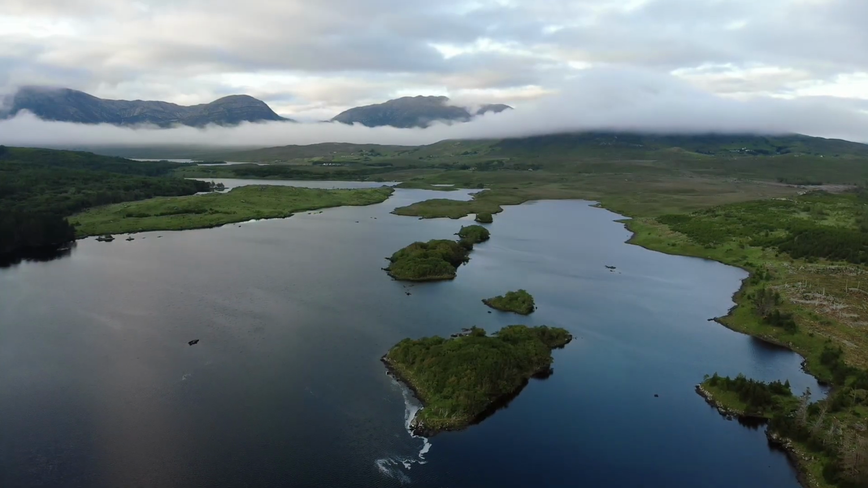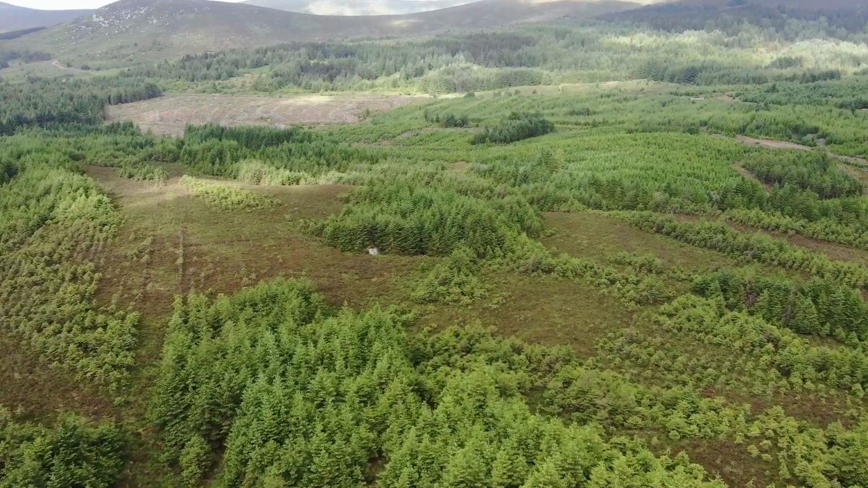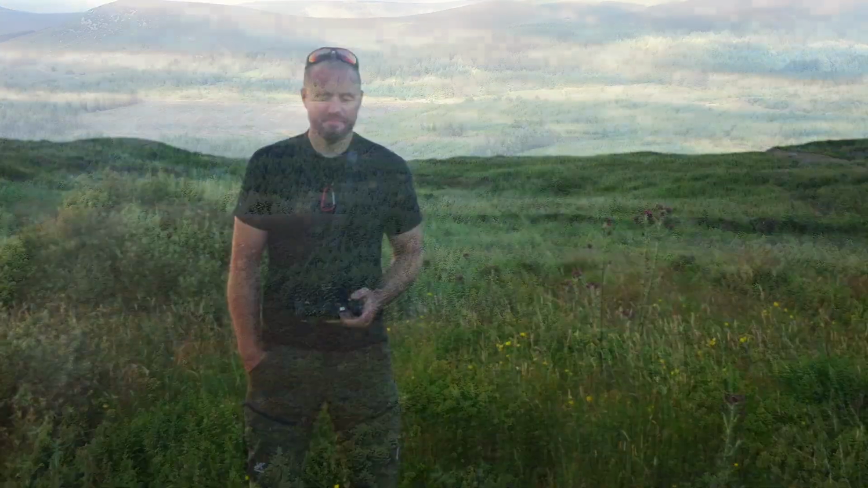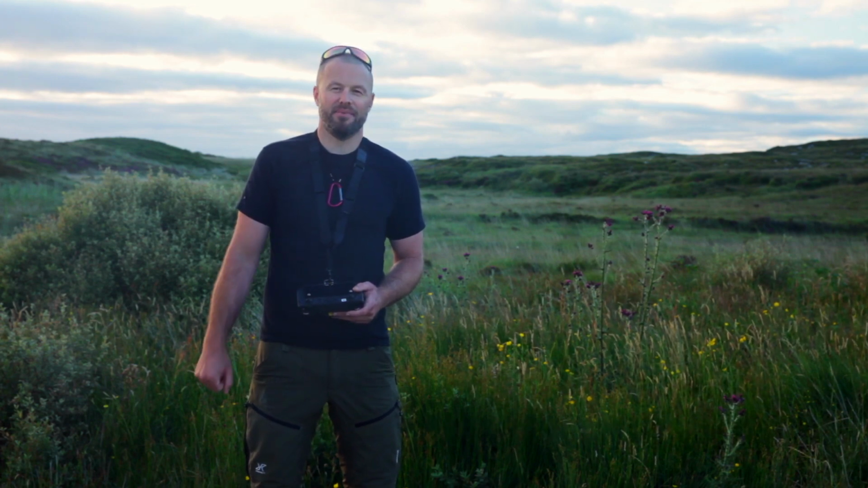In these areas, merlin can be incredibly difficult to find, and this can present a real challenge from a conservation perspective, and it's the reason why we have such a poor understanding of merlin populations in Ireland. So this is the first time that we're using a drone with thermal sensor to help detect breeding merlin.